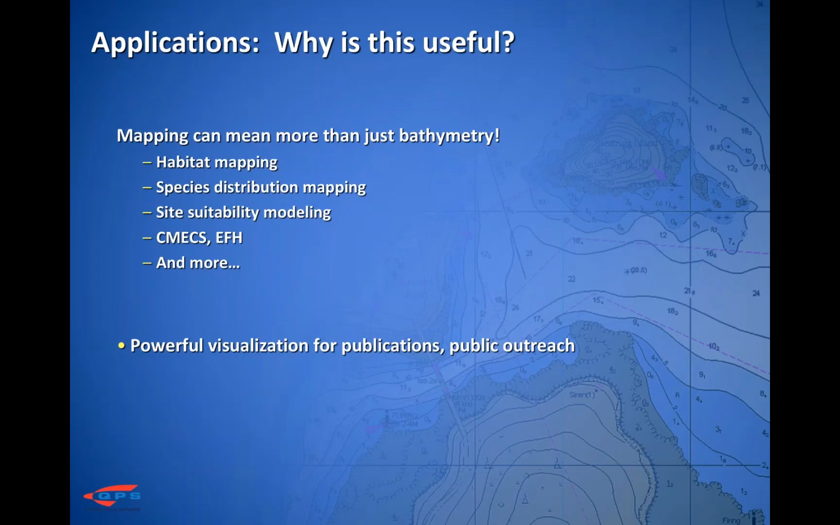So why is all of this important? Mapping can integrate much more than just bathymetry. Incorporating fisheries ecological data is helpful for many different application areas. You can use these layers for habitat mapping and as a base for object-based image analysis. You can use the data for visual, easy-to-interpret species distribution maps or site suitability modeling. An example of this is aquaculture site planning. You can use this information to determine essential fish habitat, or you can incorporate it into a CMECS model.